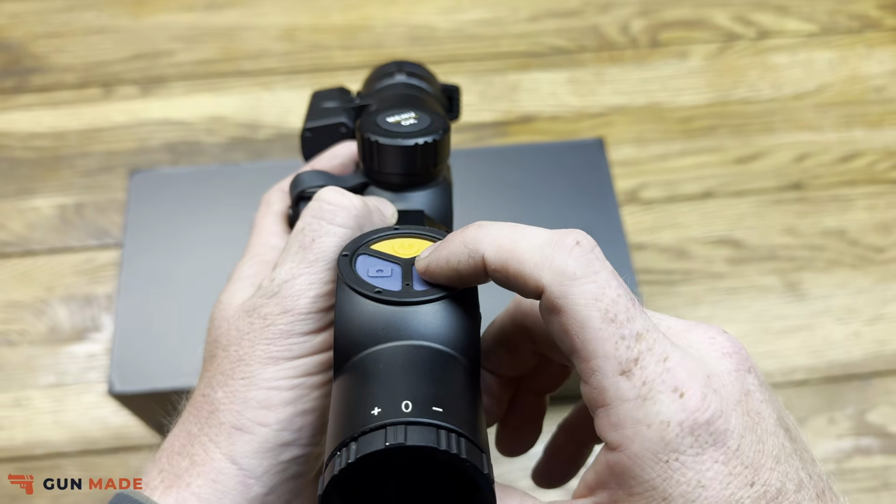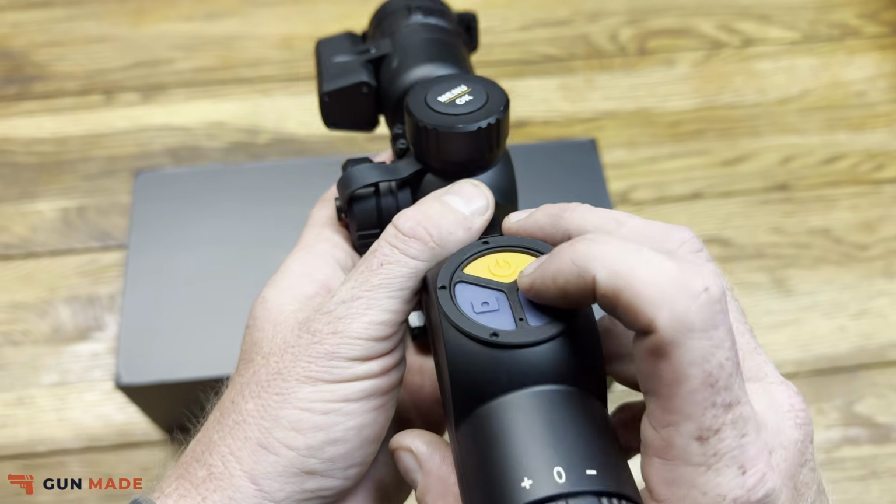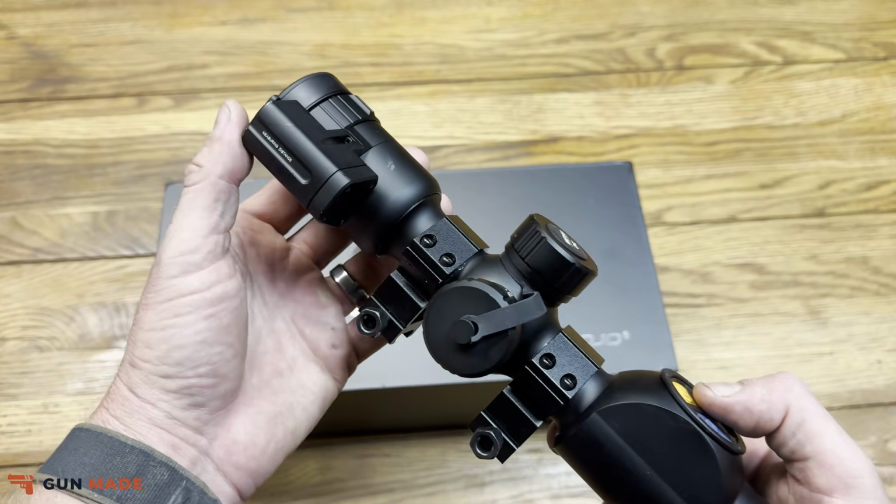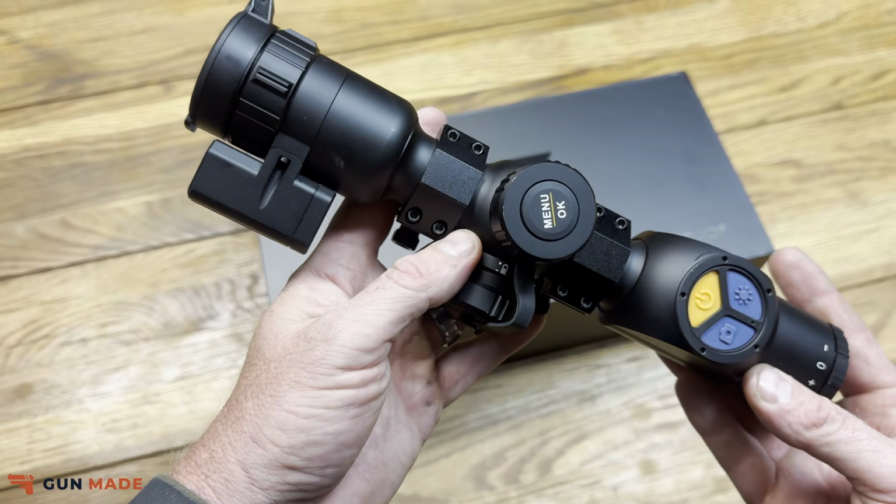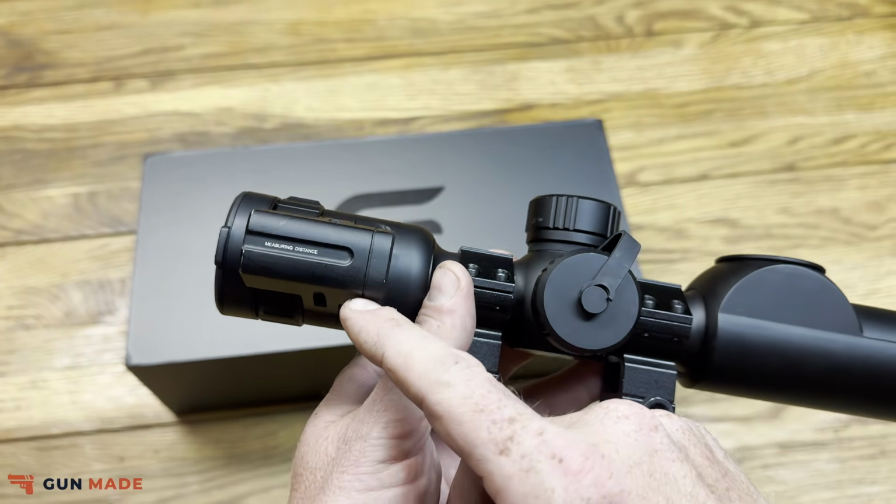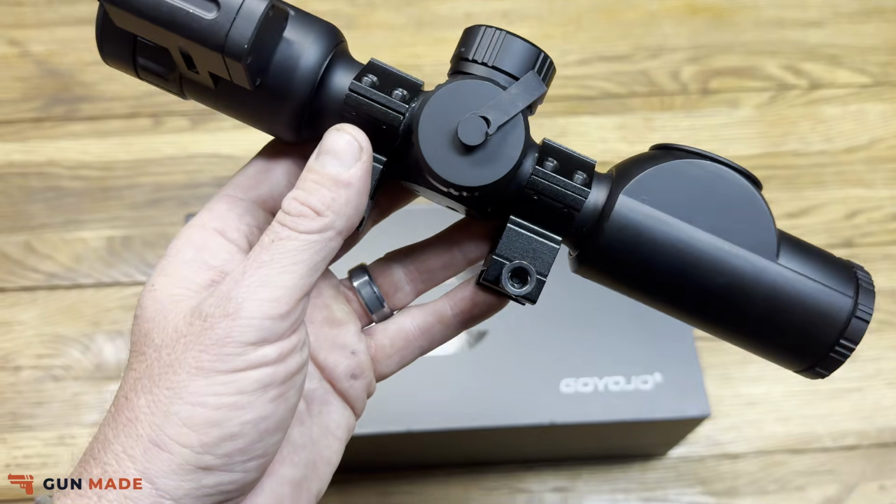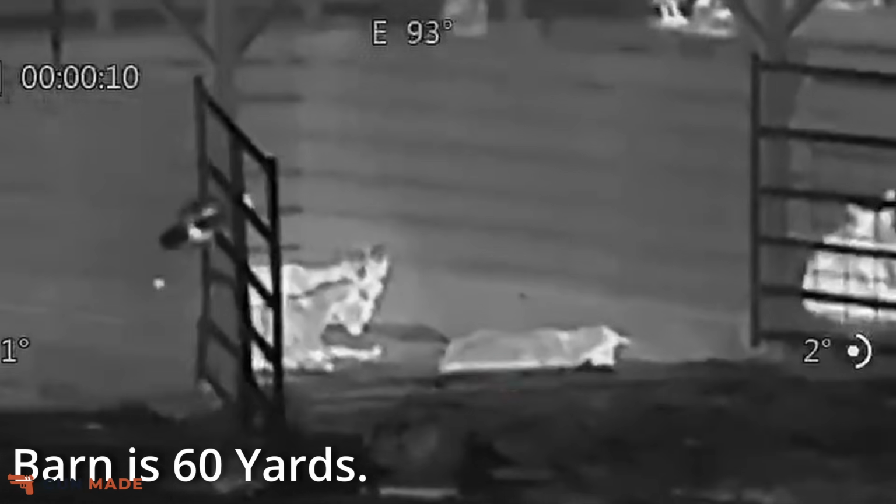Hold that down, that'll switch the palettes out. If you do a quick tap, this is also the rangefinder button. So quick tap, you'll see a little green box pop up on the screen. And then I believe you just kind of hit it again to get it to rangefind itself. Now, something I have found out here is that these may be intended for golfing. So this is a golfing rangefinder, and that may explain why we were having some discrepancies in the yardage marks versus what we know that they should be.